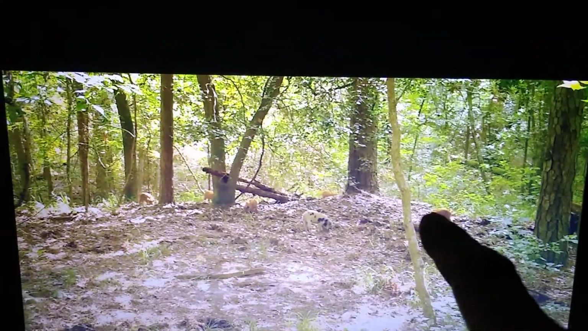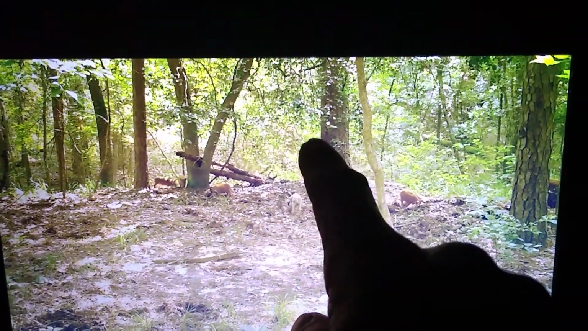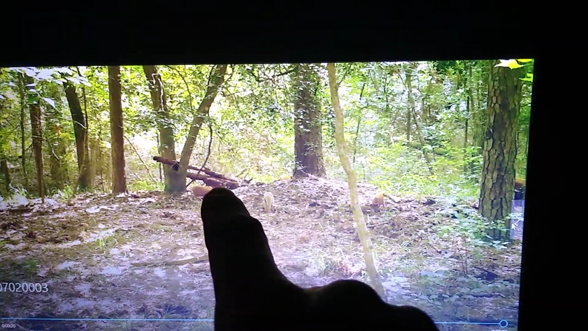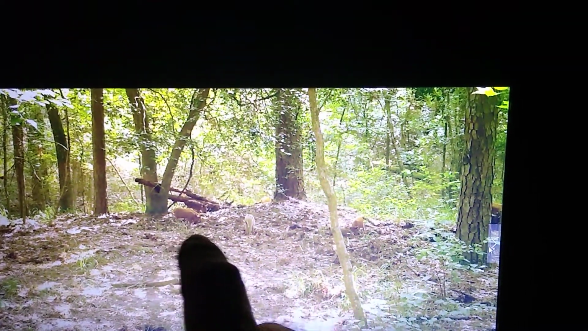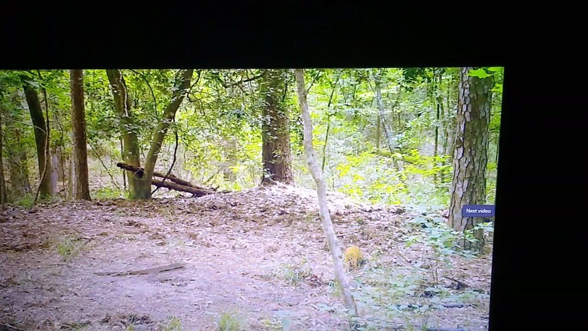Get a load of that tush hog right there behind that pine tree. Man, oh man. That's the scrape. You can see my scent dripper right there from last year. I'm going to have to investigate it and make sure there ain't no dirt dauber built a nest in the tube. But right there is where the big buck was standing that I grunted in with the extinguisher deer call that I won't leave the house without.